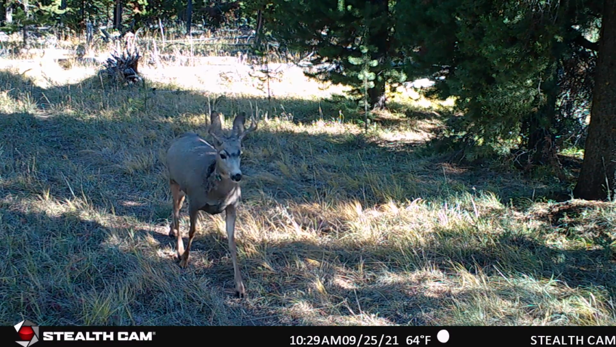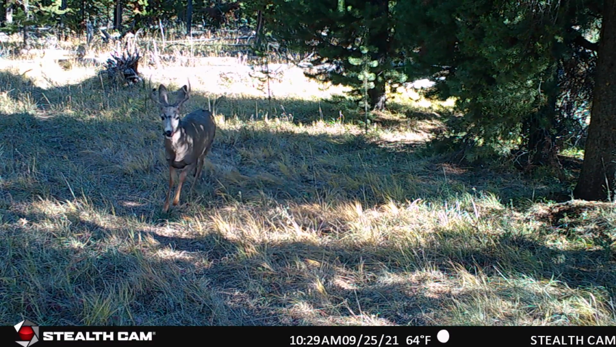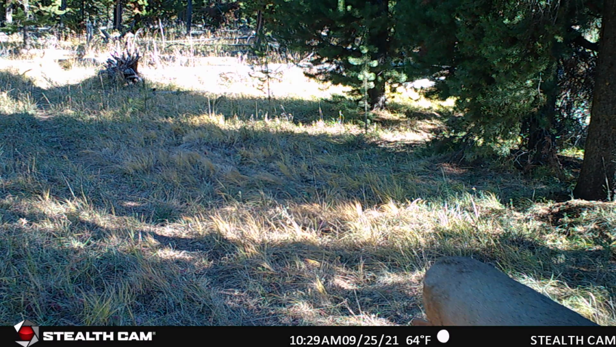All right, so this one's pretty interesting and really unfortunate, and I'm not going to go into ethics about where, when, how to shoot deer with archery equipment. Just really unfortunate here. The buck has an arrow in it, it looks like buried to the fletching. You can tell he's been wearing that for a little bit. But stick around for a minute or so. I want to show you something else.